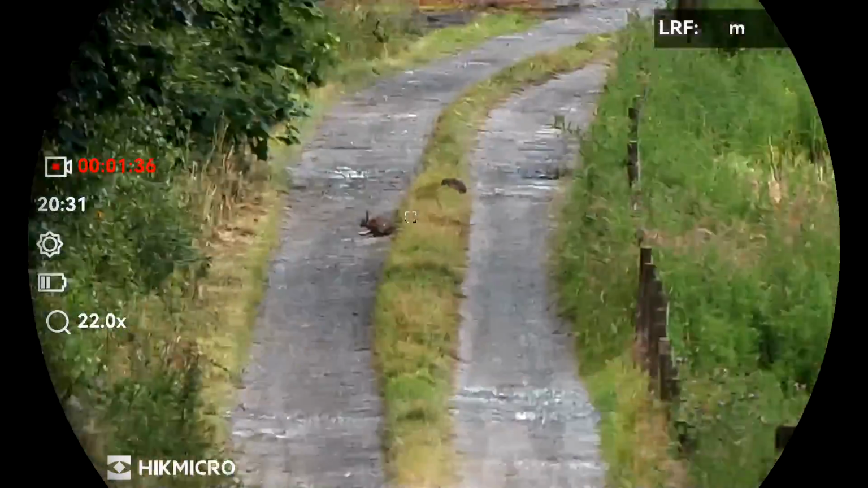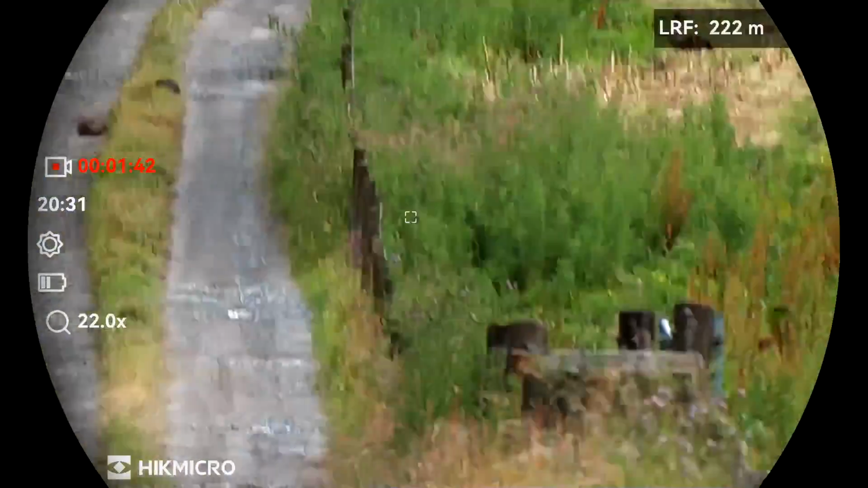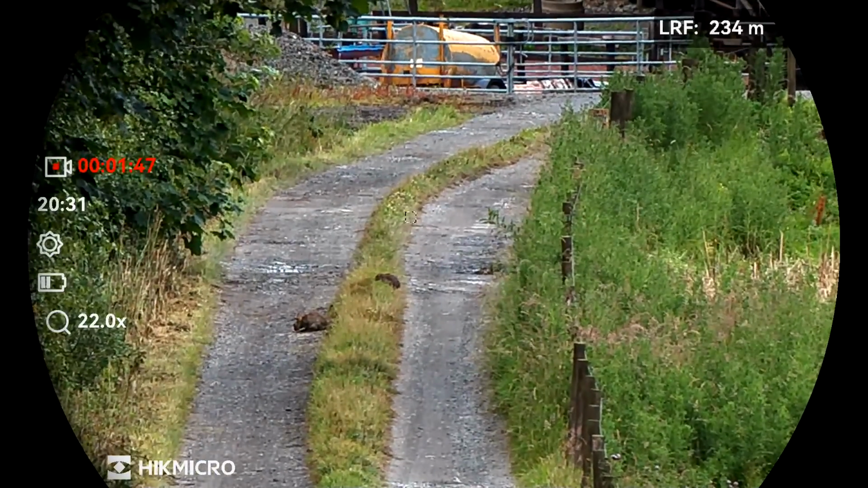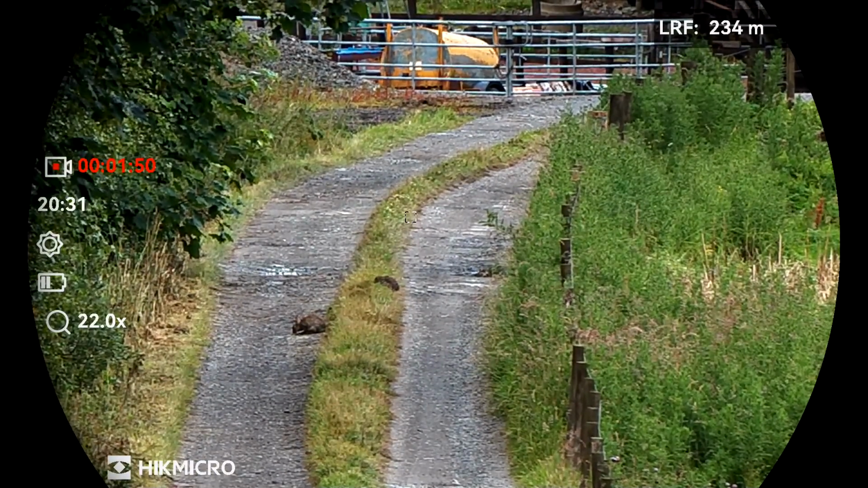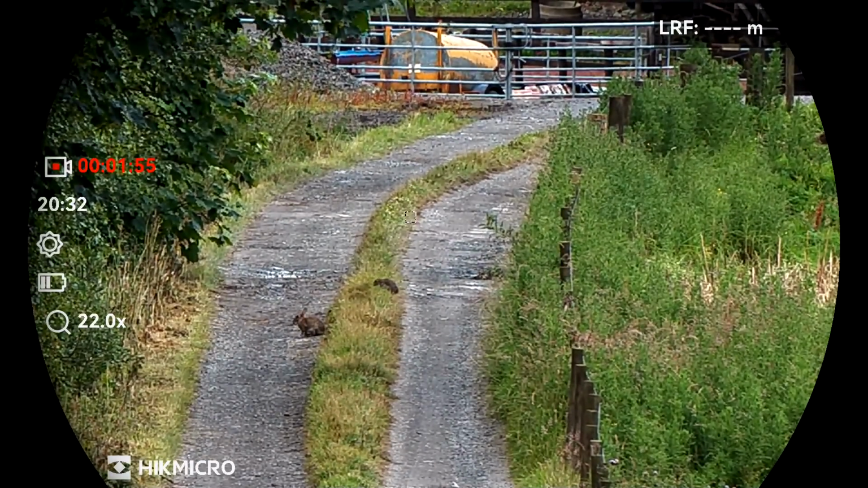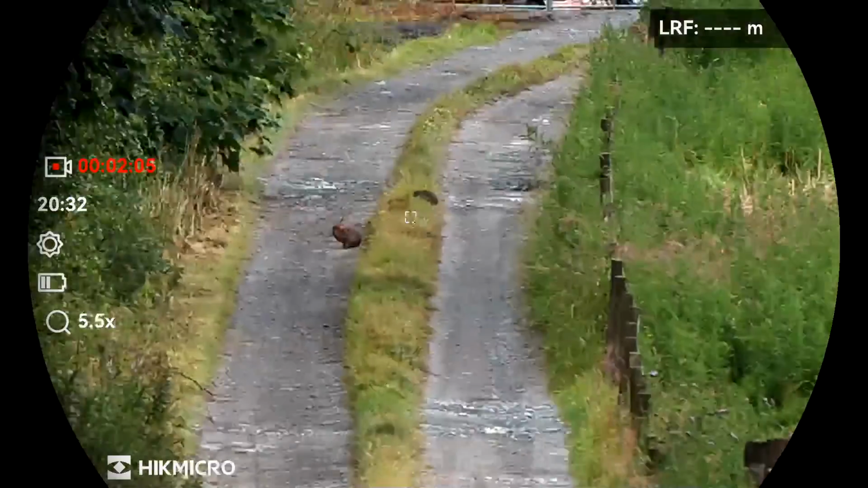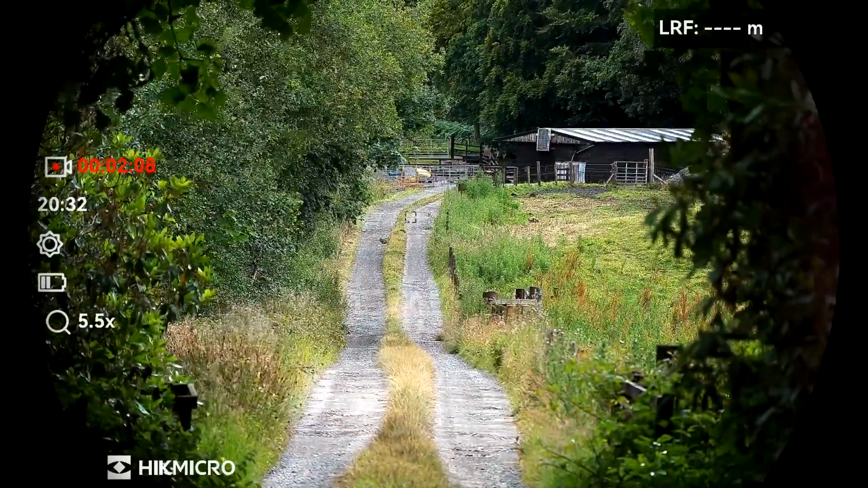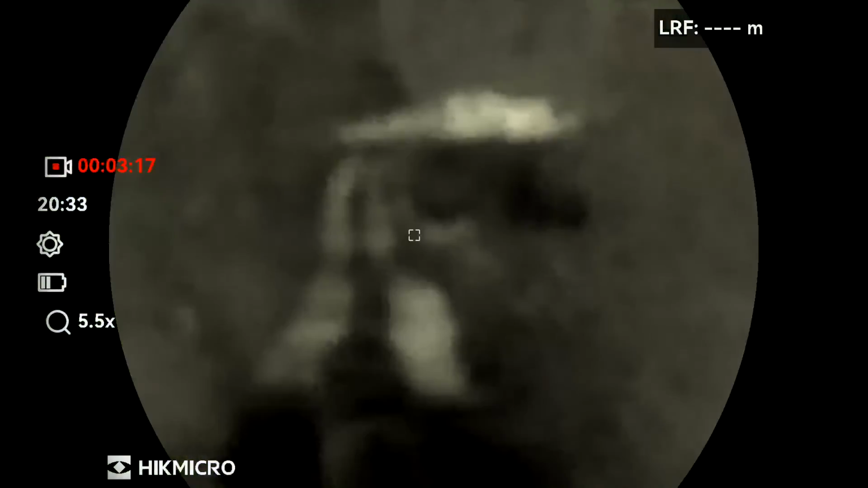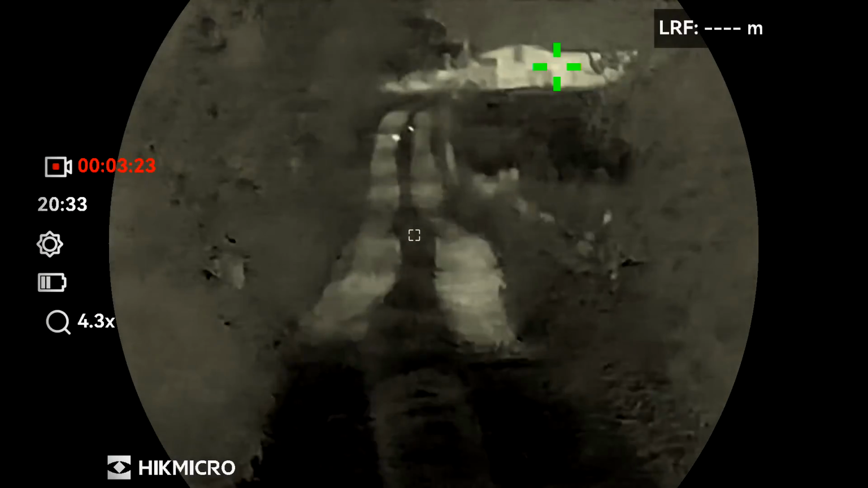250 metres, 218. I don't think, hold on, this tripod is not a very stable one, but I've got to be able to carry it around with me. So I've set the LRF to range, I think it's 15 seconds, then it goes off. So that's back down to base mag, 5.5 times. And then I'm going to go into quick press, into thermal. I have to focus the right hand lens, again anti-clockwise for distance.